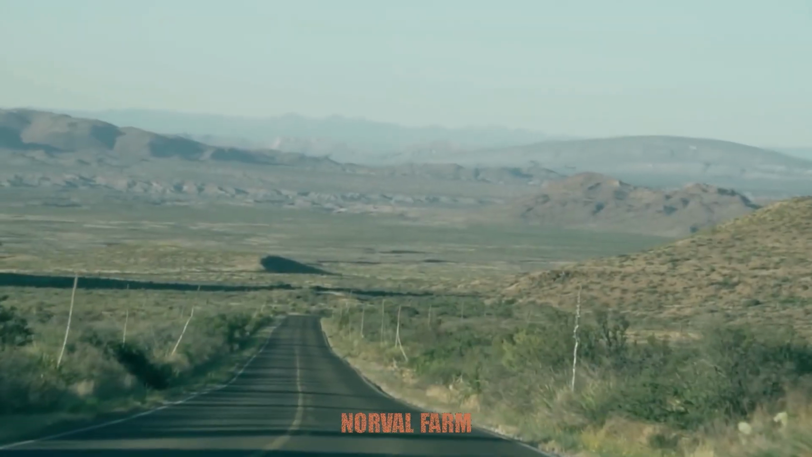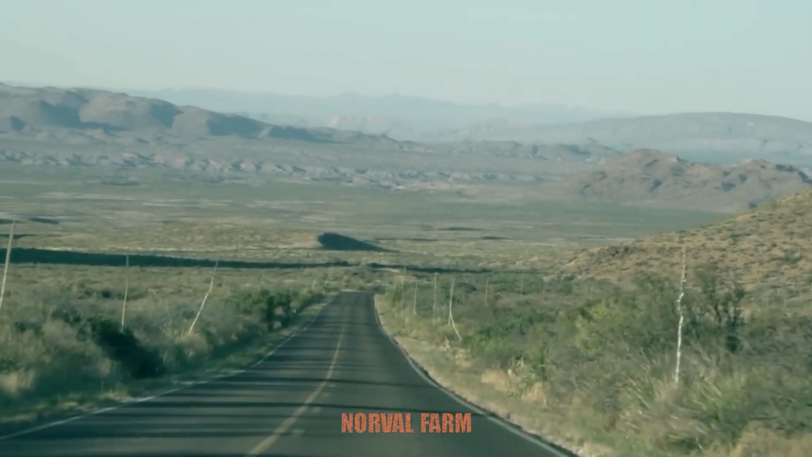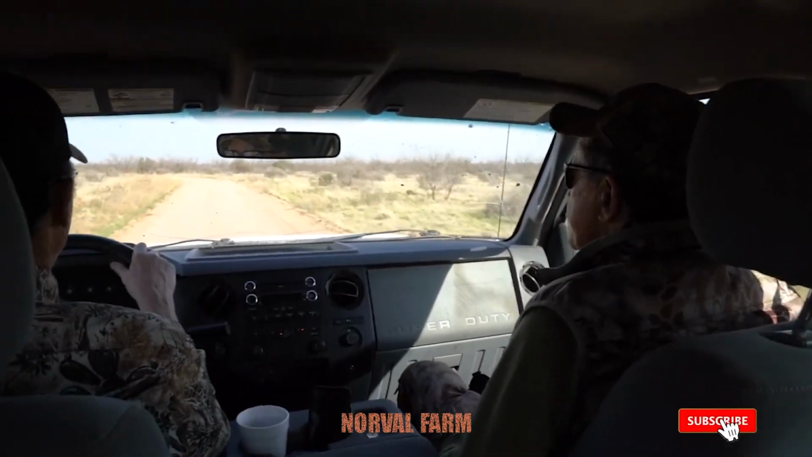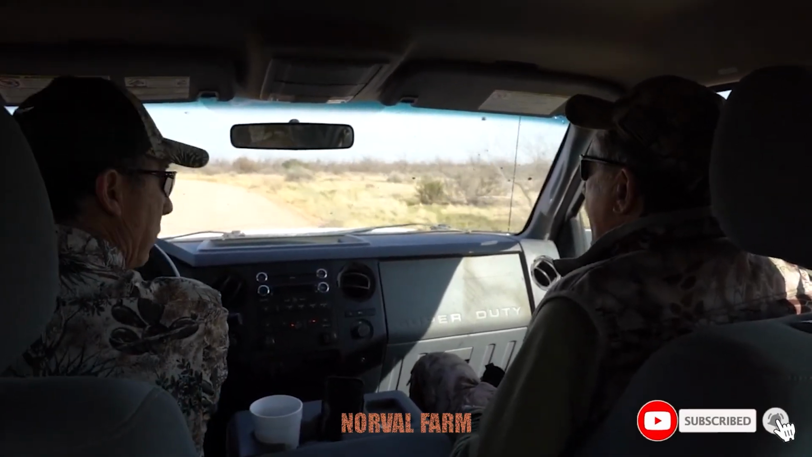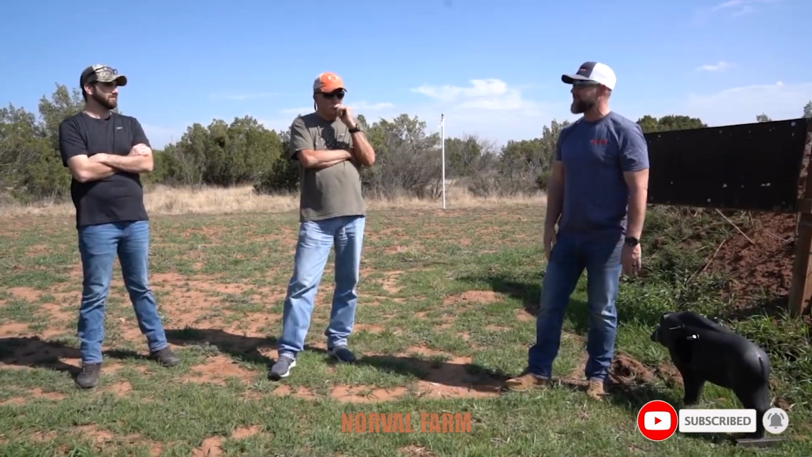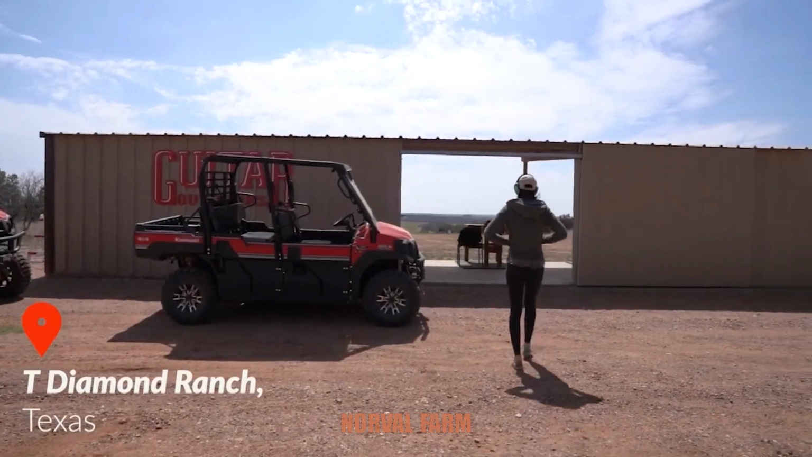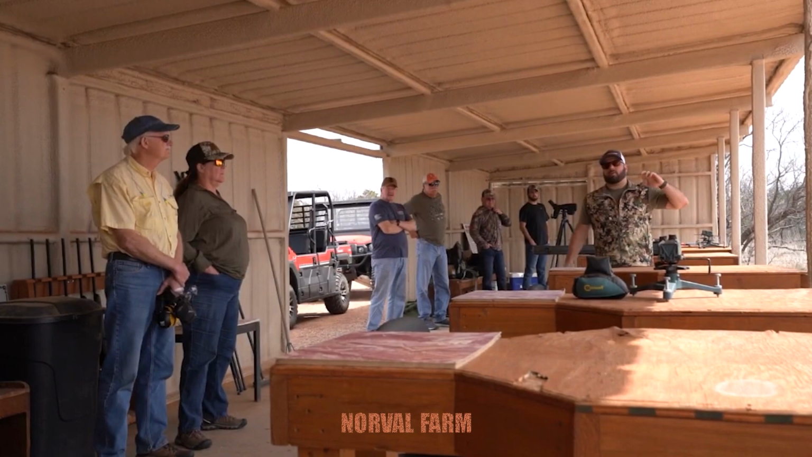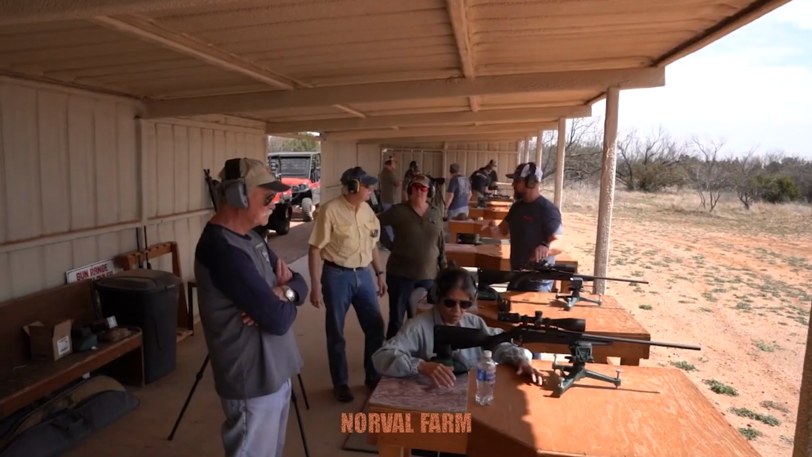I took down my first wild hog right here in this forest 14 years ago. Back then, I was using my father's old rifle, hands trembling, missing the first 2 shots. And yet today, I'm back in the same place. But the gear has changed. My experience has deepened. But the thrill of stepping into the woods, that stays exactly the same.